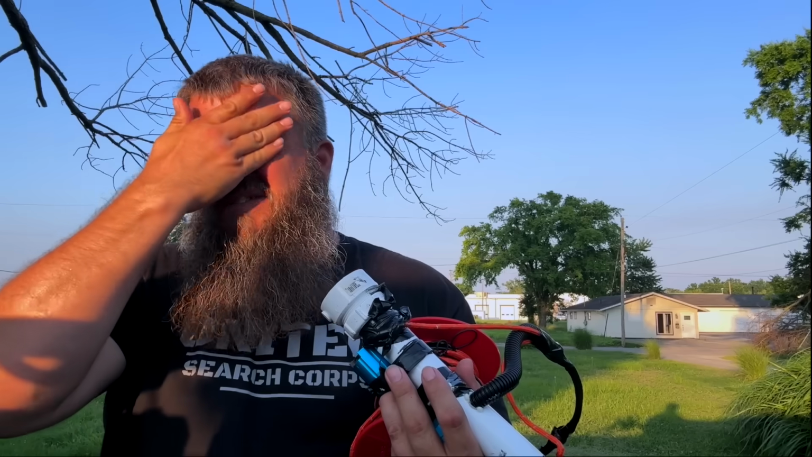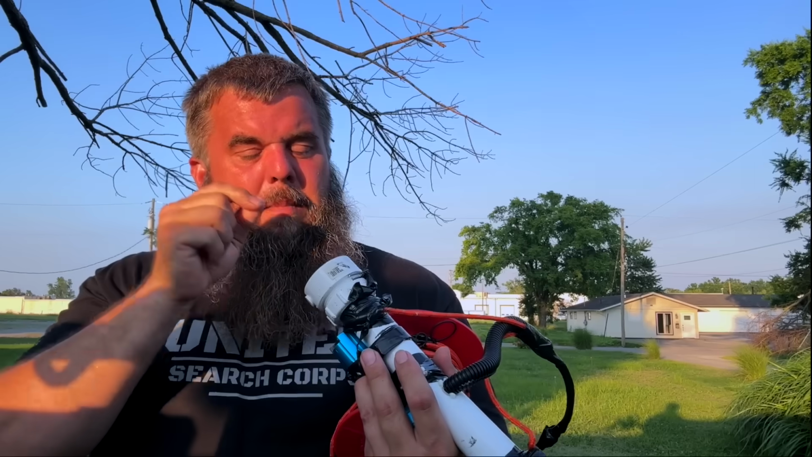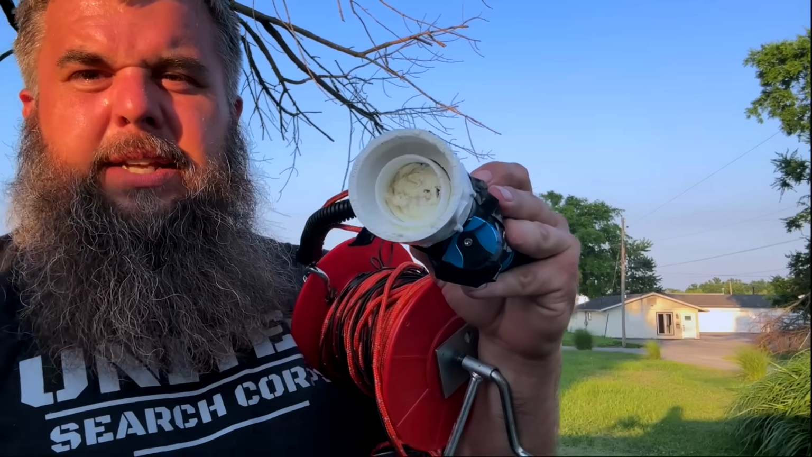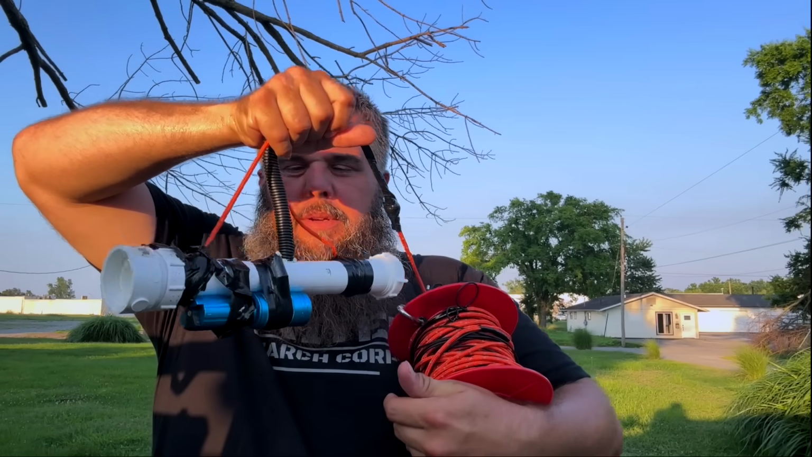I think what I used was just a long screwdriver, but I kept poking that. It's messy, but I kept poking all that in there, and then I poured more BBs in there until I got to the point where I could seal it off. It works flawlessly. It's about 2 pounds.